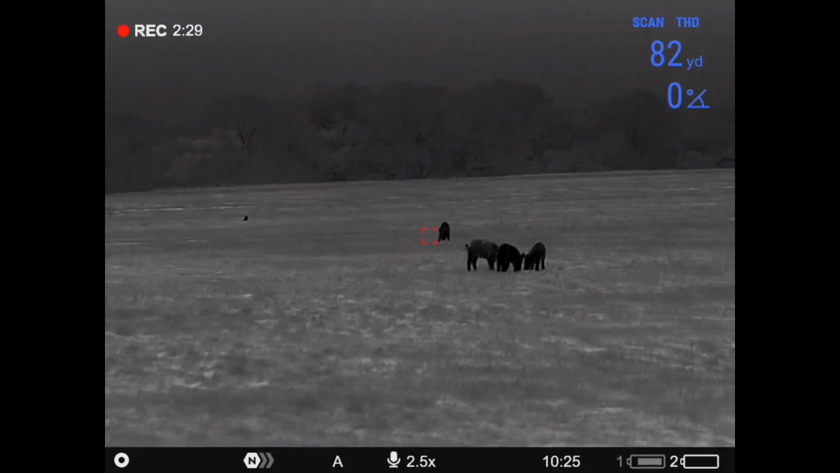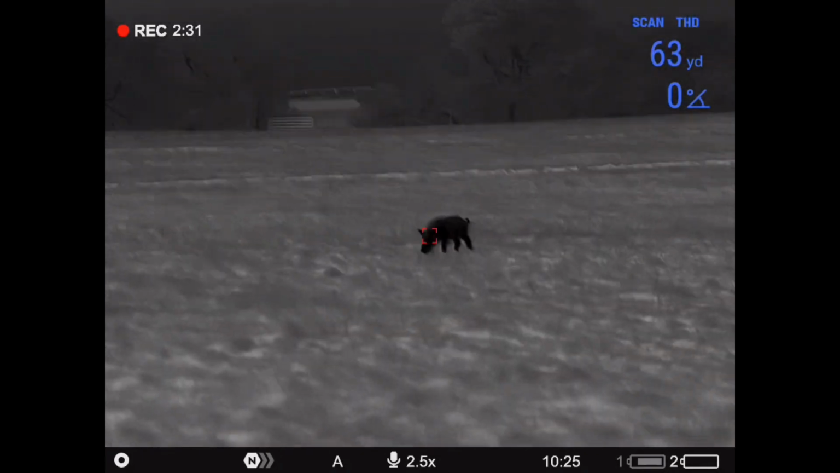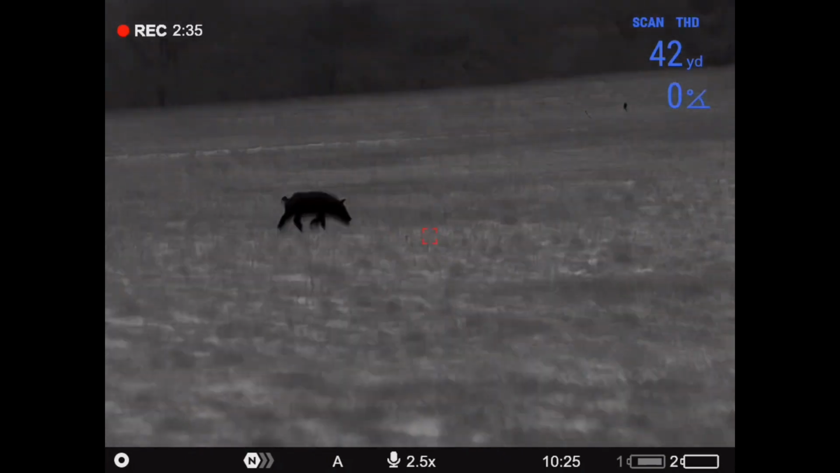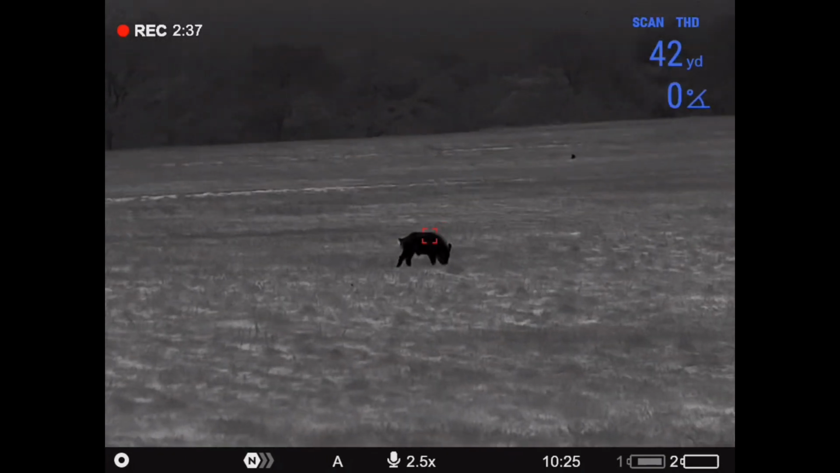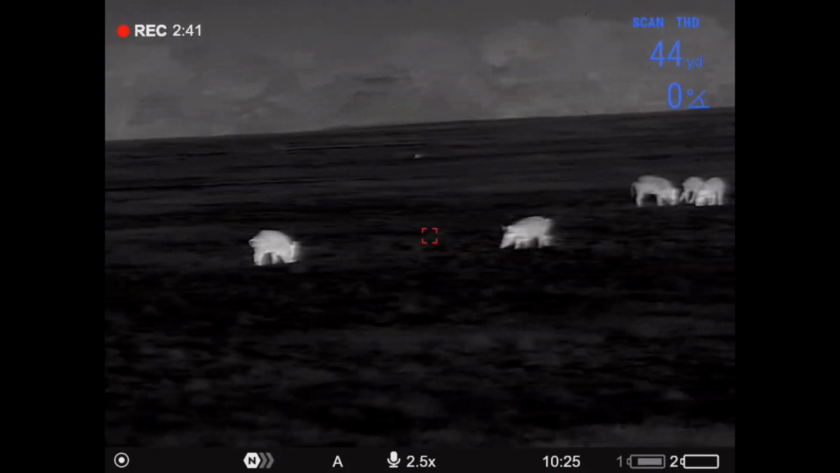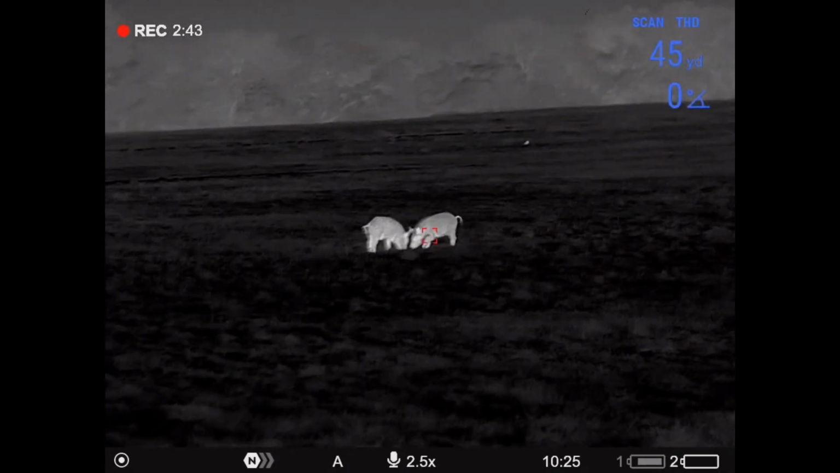Just overall, the image quality is probably one of the best that I've seen across all the scanners. I'm a huge fan of the Helions, and I was always blown away by the new Helion 2 Pro that they came out with. It was a phenomenal image, probably one of the best thermal images I've looked through. And this is probably just a touch better than that, and so I was really impressed. We were able to see different ranges, see animals up close, see animals far away, and really see what this thing's capable of.